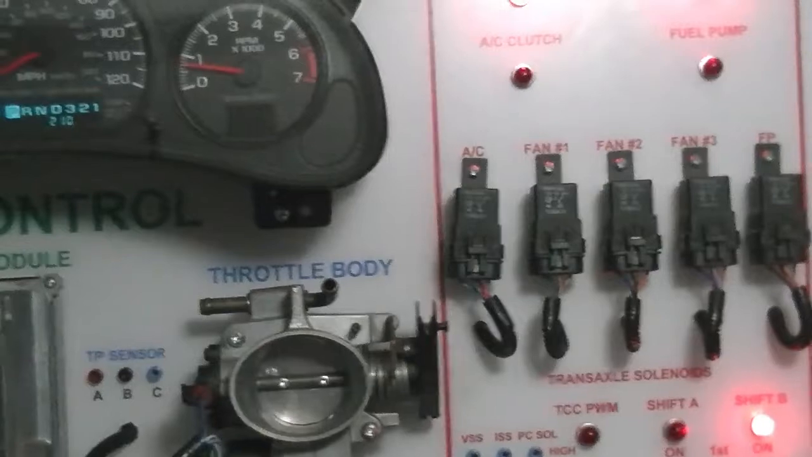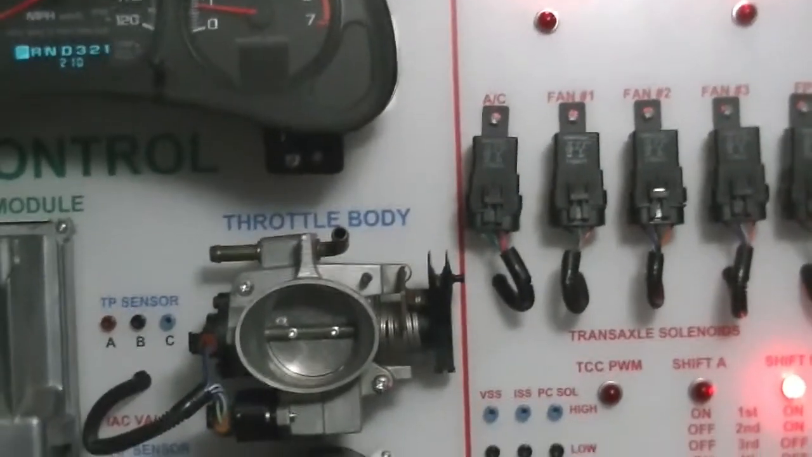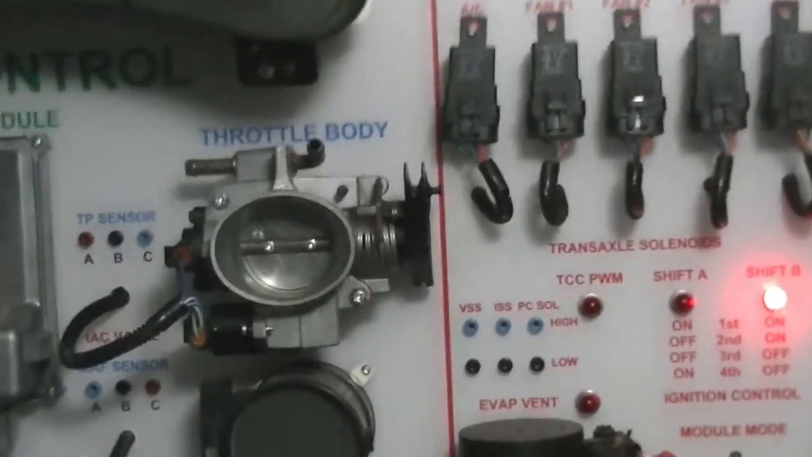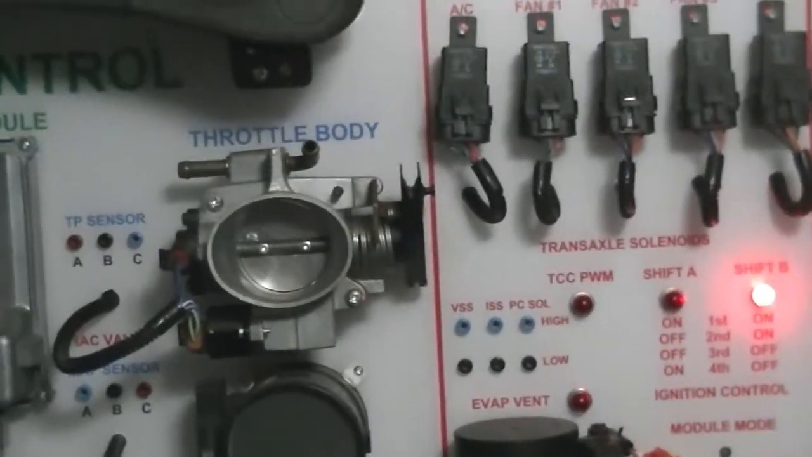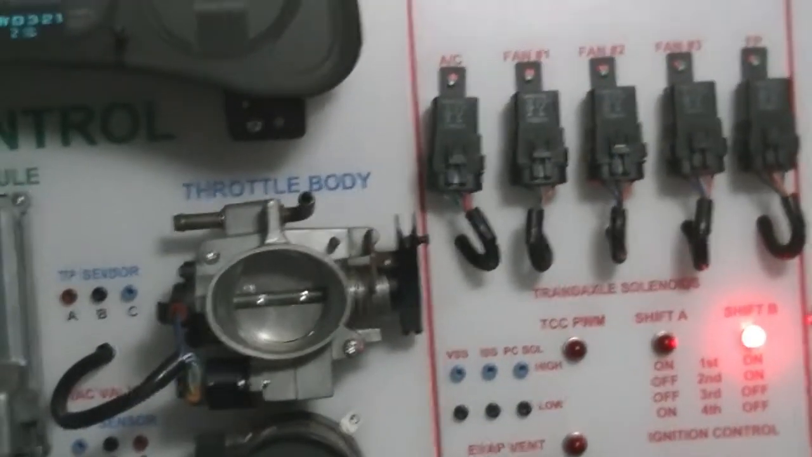It works great for any type of electrical work, finding high resistance in a wire, or doing parasitic draw tests where something's sucking the battery down dead overnight. Just scan the fuse box with the key off. Whatever's lit up, that's your draw.